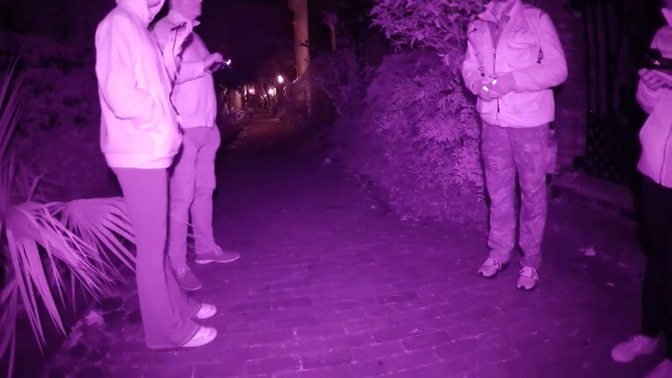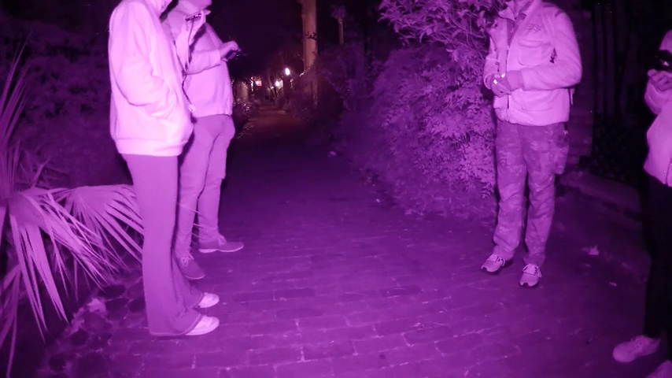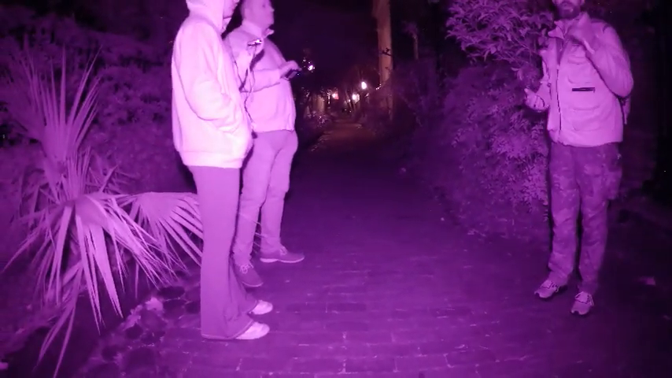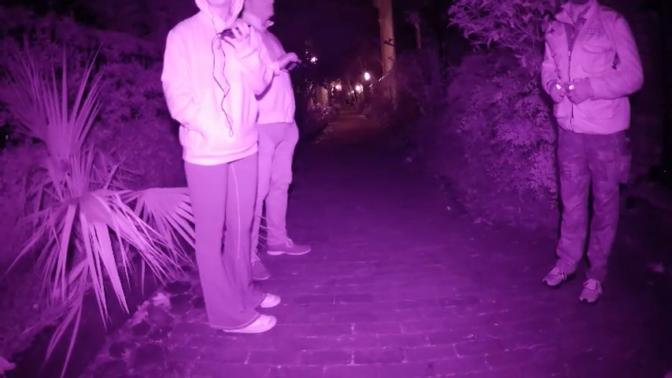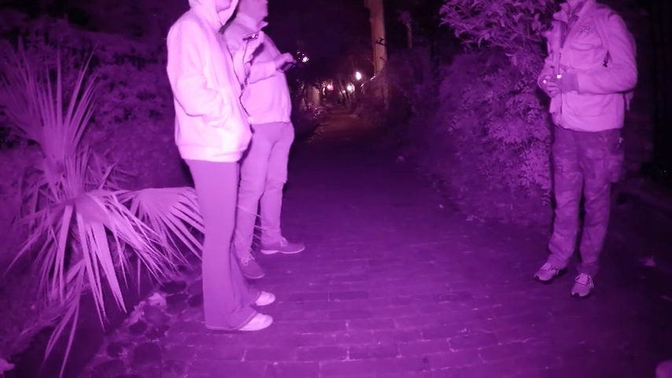Every ghost tour is going to tell you to listen for the whistles as we're down here. We have 2 video cameras plus my voice recorder recording audio right now. It's usually pretty quiet aside from that one air conditioner or furnace that's running in this alley. So even on a busy Saturday afternoon, it's pretty quiet.